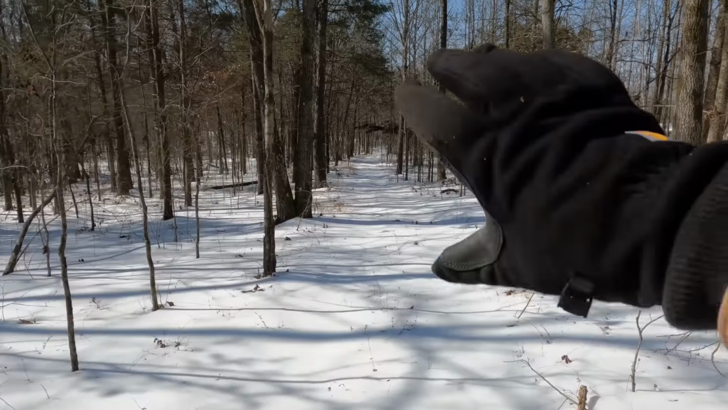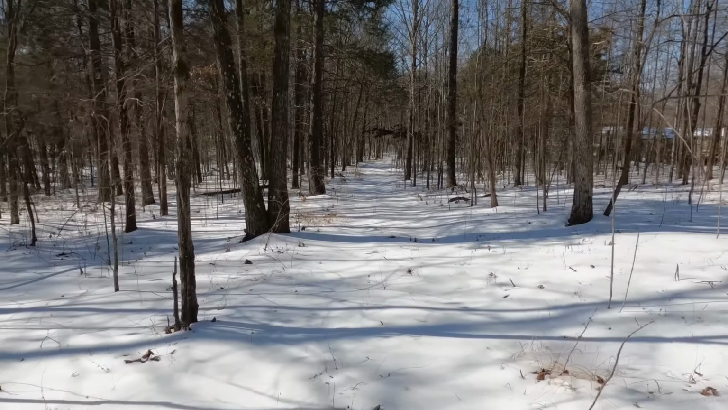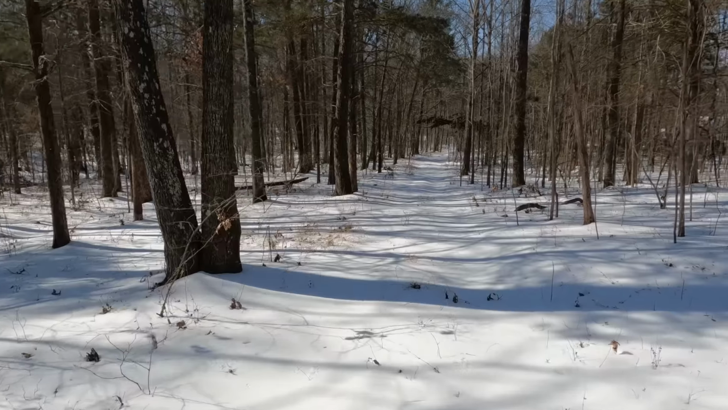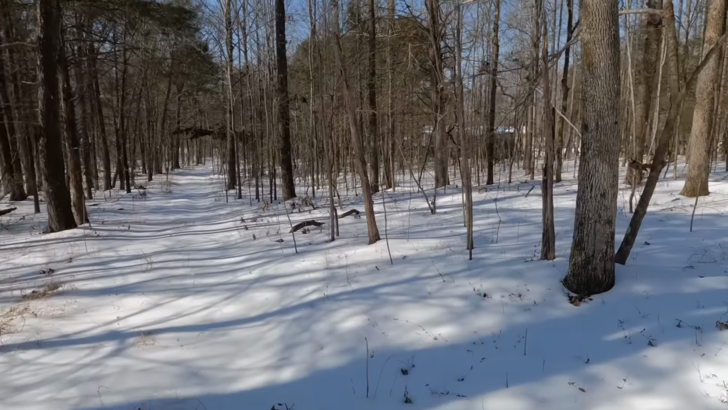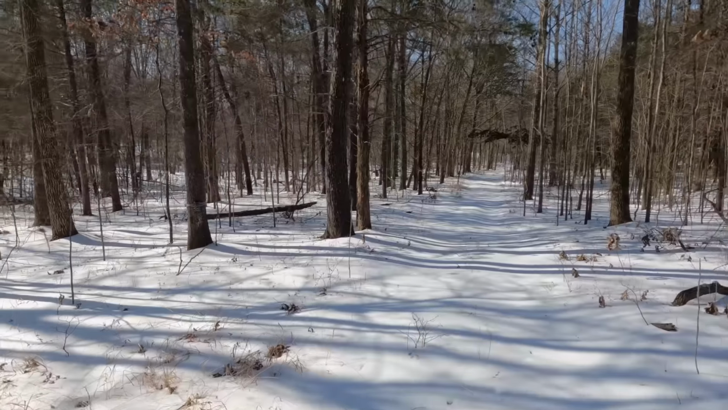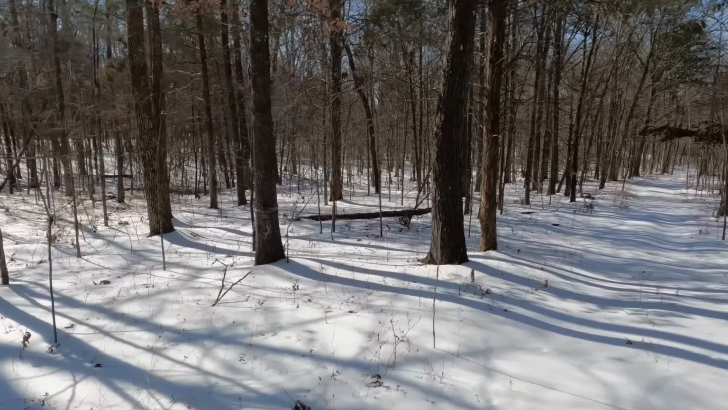I got this old logging road right here. It was on the property. I use it to skirt the property. And you can see there's a house over there. That's like the north edge. But I got a trail camera right here, and boy, it picks up a lot.